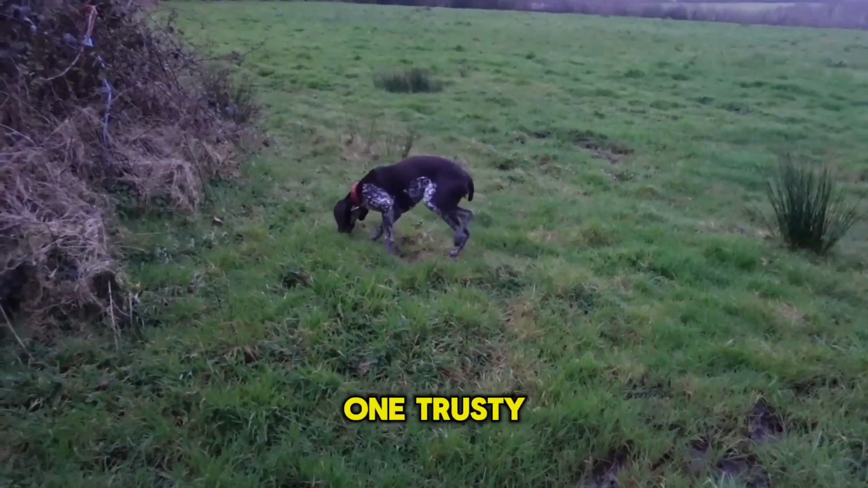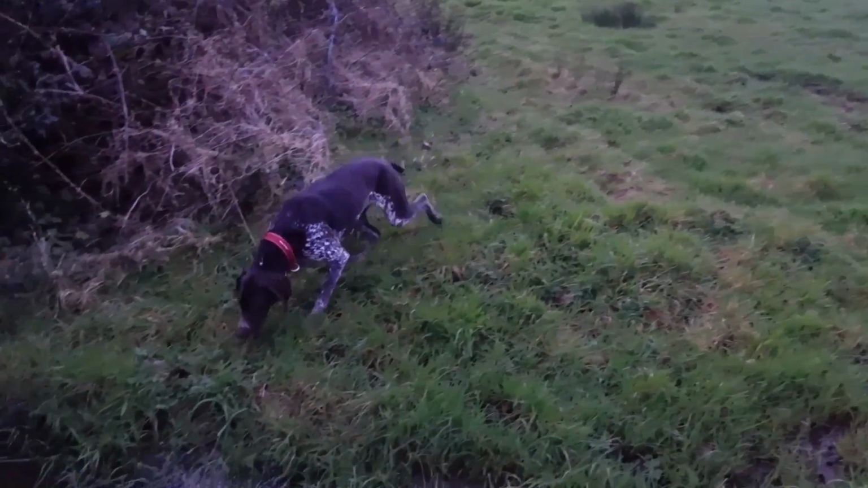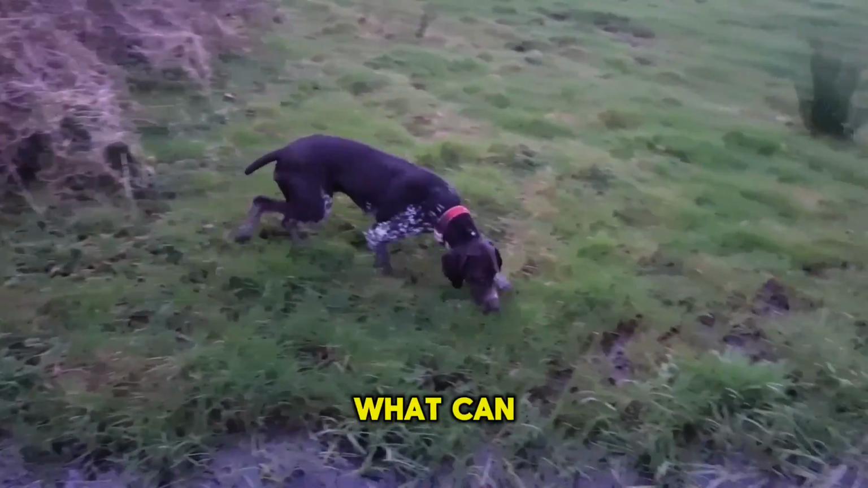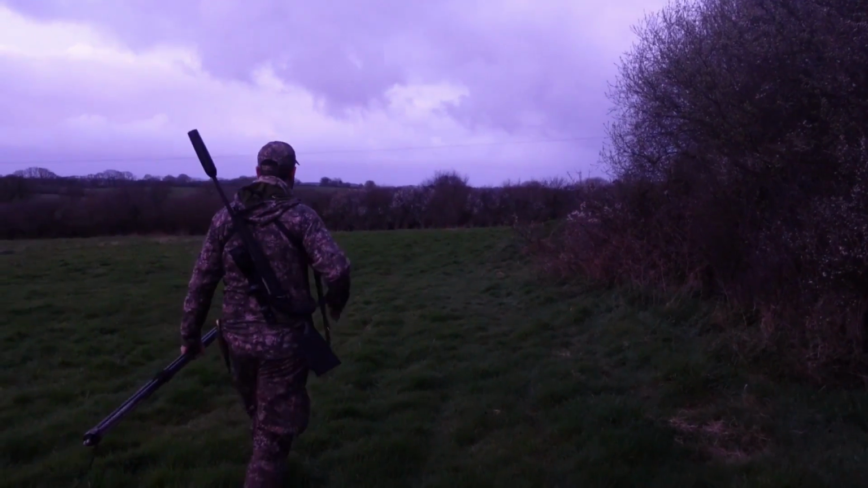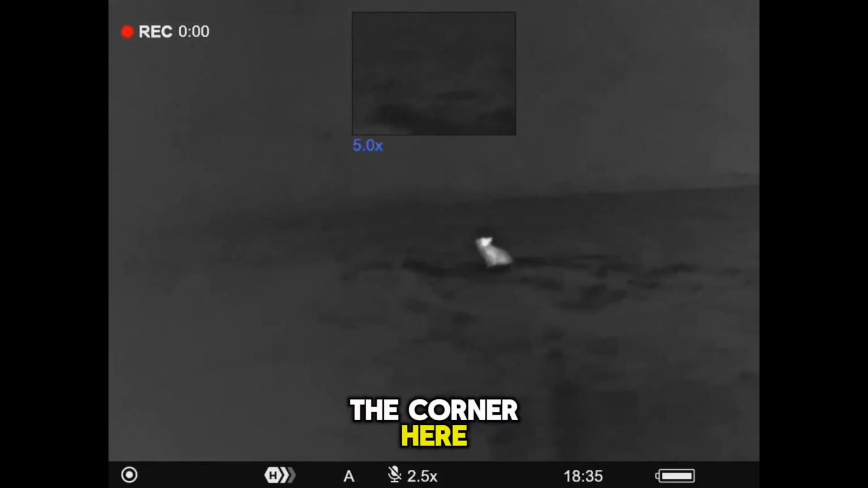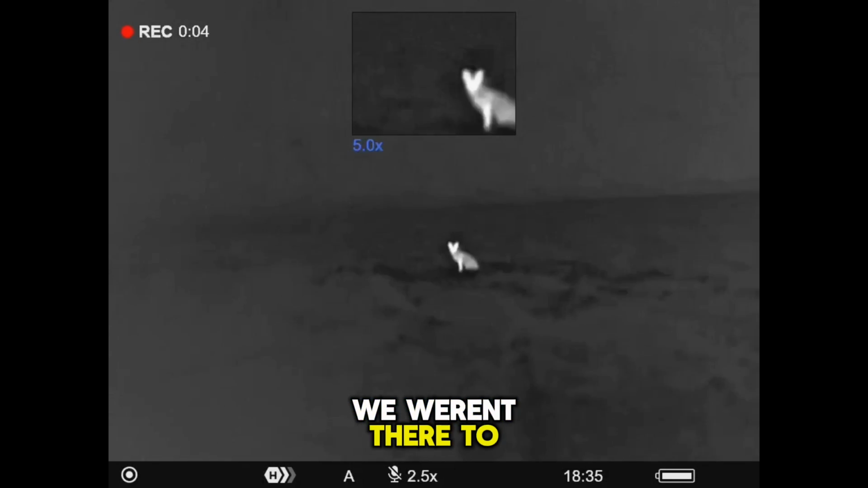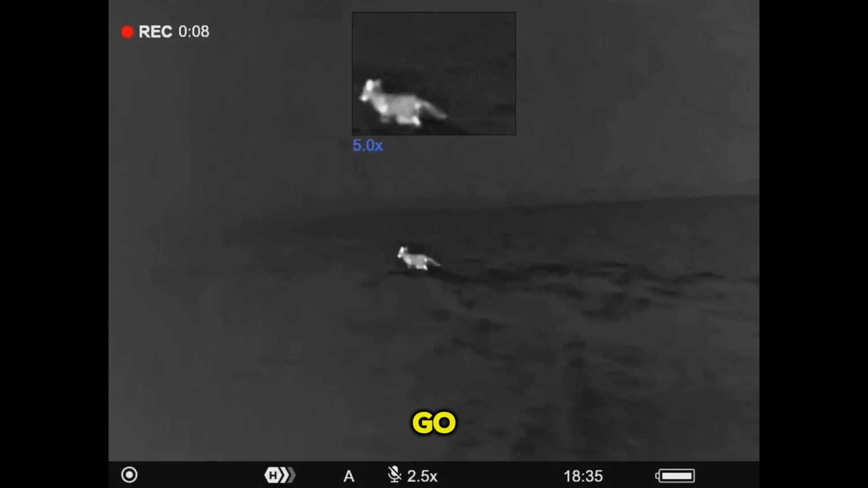Brought with us today one trusty pointer, Mocker. What can you smell, Mocker? The dog could definitely sense something this morning straight away off the bat, and as we turned around the corner here, popped up in front of us a nice young fox. We weren't there to shoot foxes on this specific day, so we let him go.